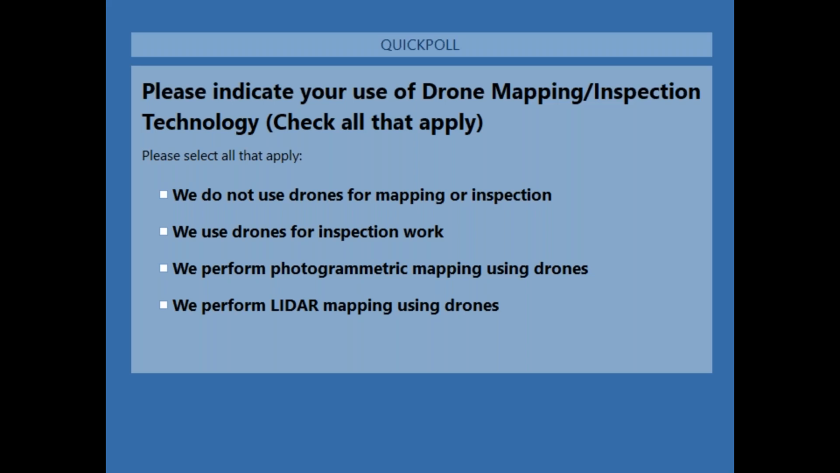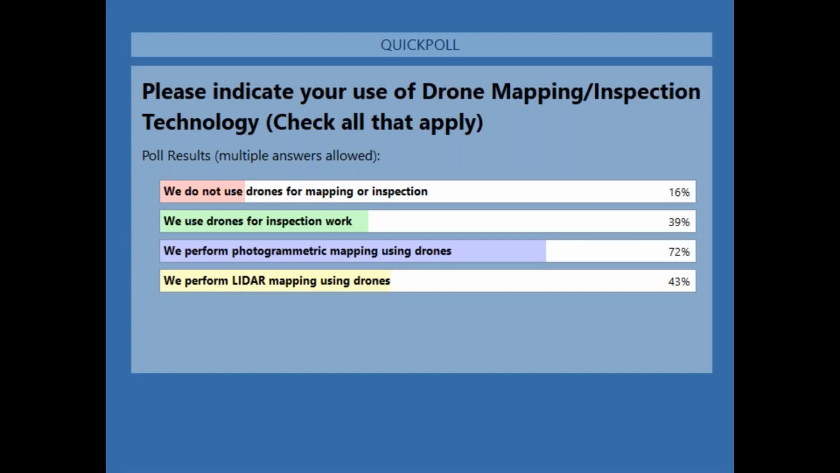Leave this open for a few more seconds. All right, go ahead and close that poll and share those results with everybody. Looks like we have a large number performing photogrammetric mapping using drones. Well, thank you for participating in that poll for us.